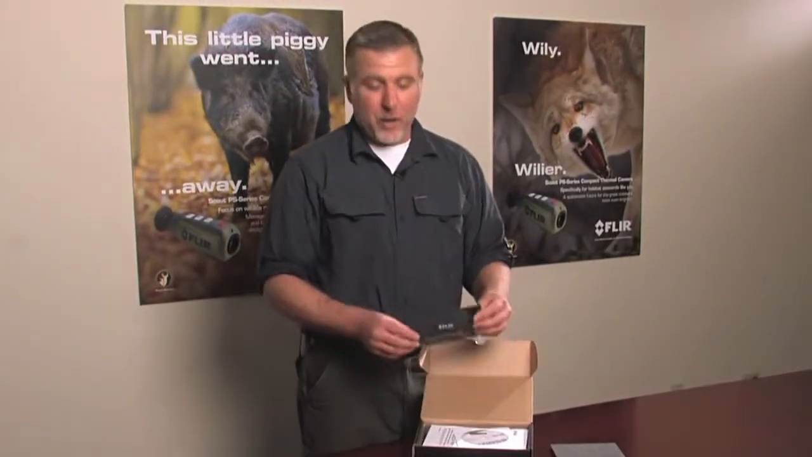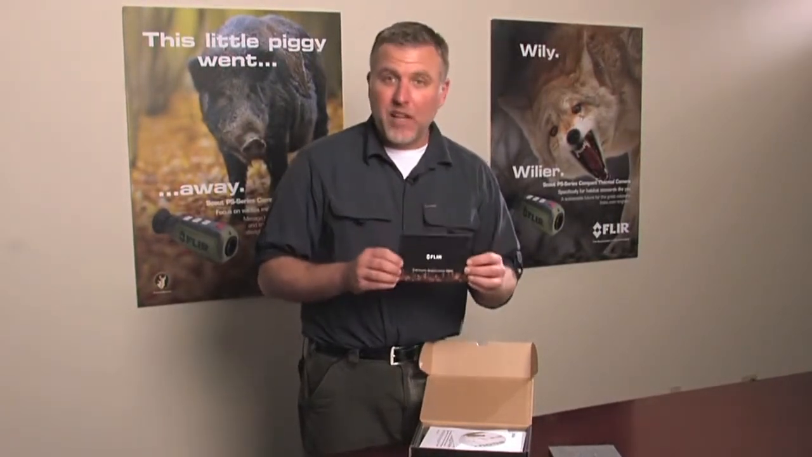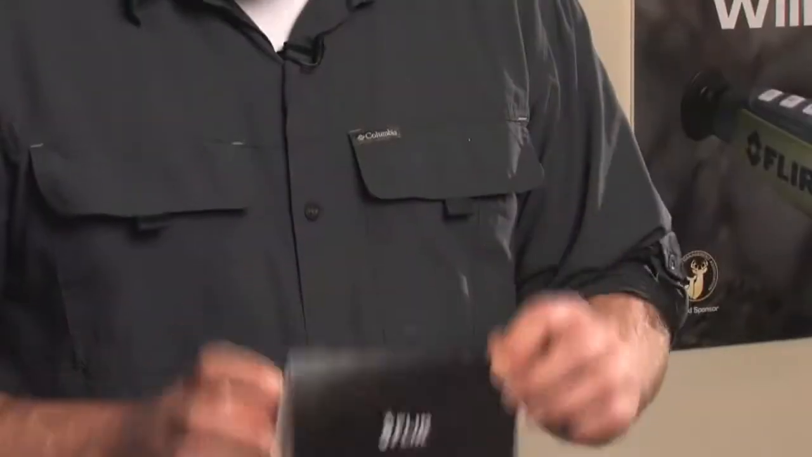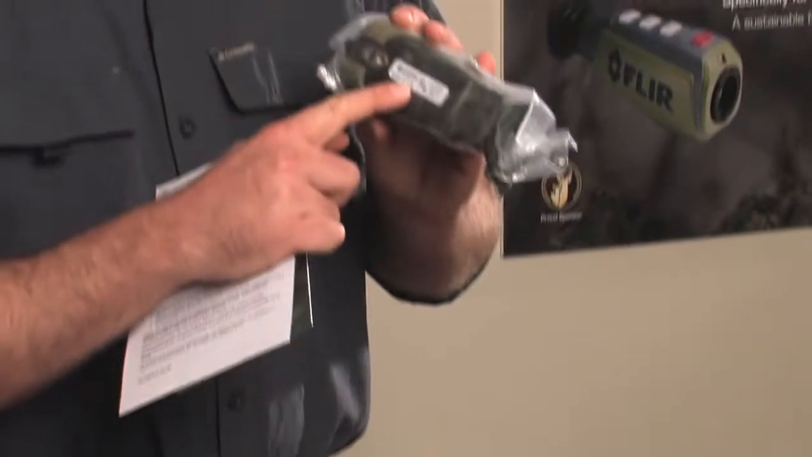The first thing you're going to want to do is fill out the warranty card. This is a special 310 extended warranty. 3 years on the unit itself and 10 years on the detector. You can either mail it in via snail mail or you just register online. But one thing you're going to need for sure is a serial number, and that can be found on the bottom of the unit itself. Right there.